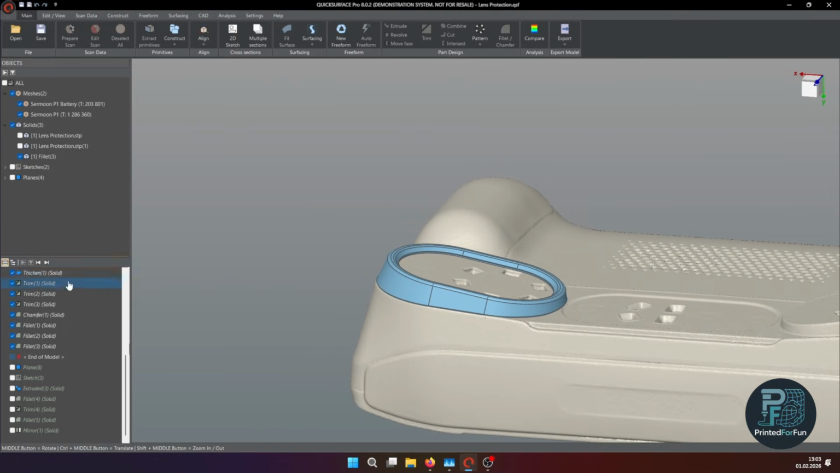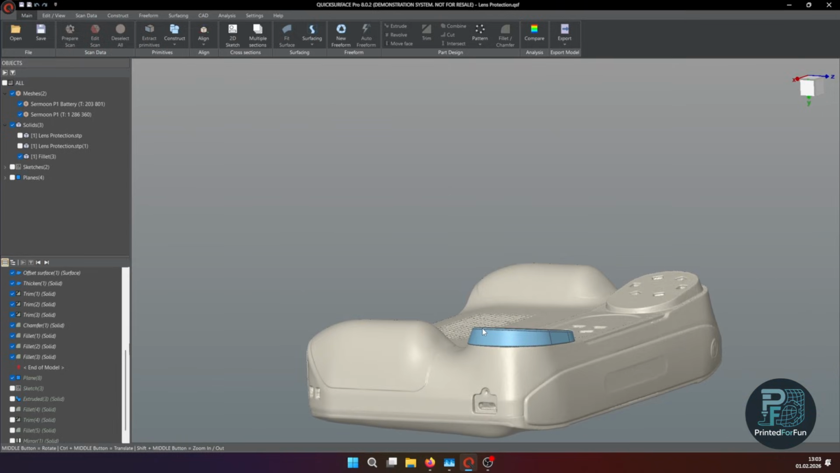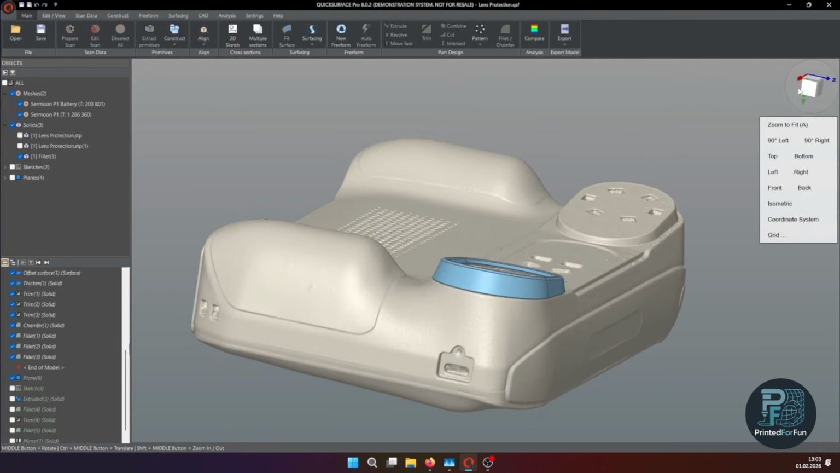So the next step I now want to take is creating a bit of a pedestal, so that the scanner is laying entirely flat on the table. At this point, I printed the first version of the lens protectors.